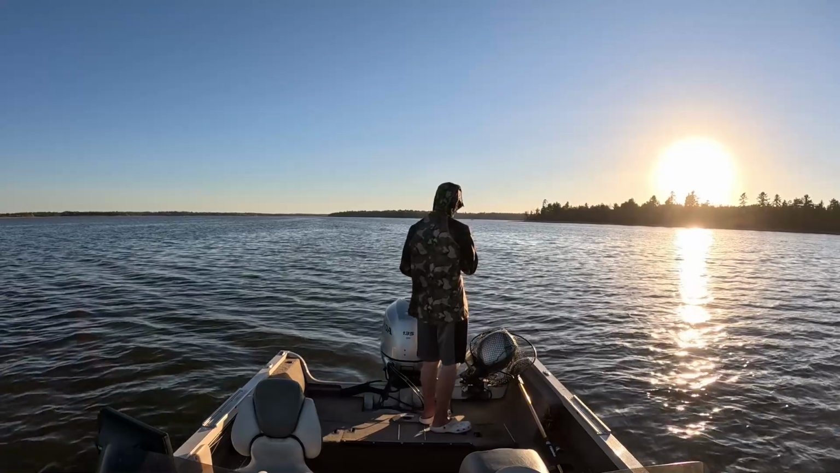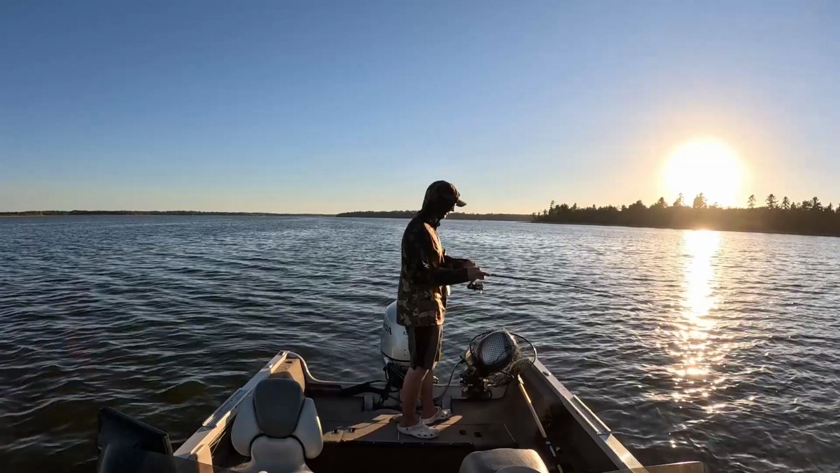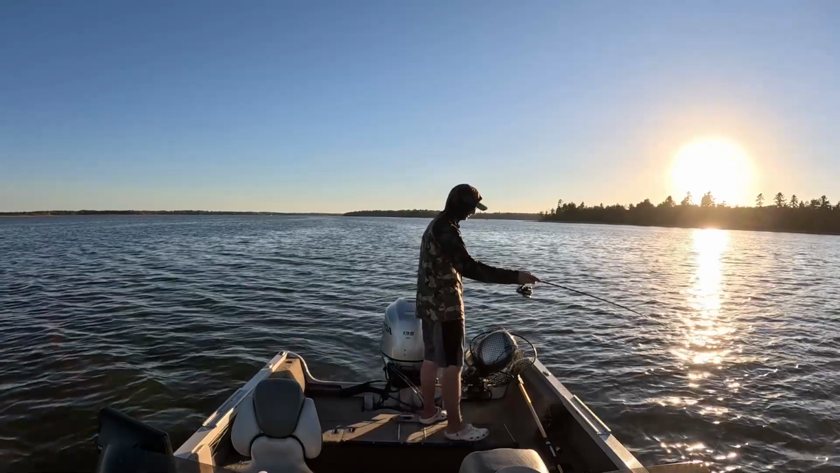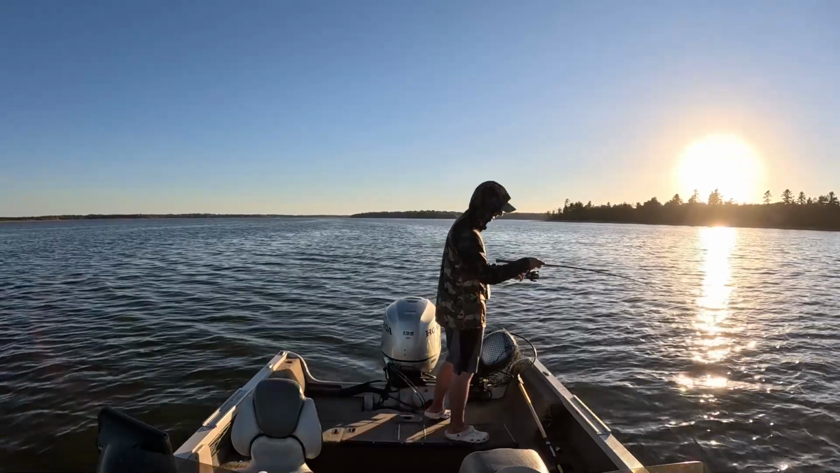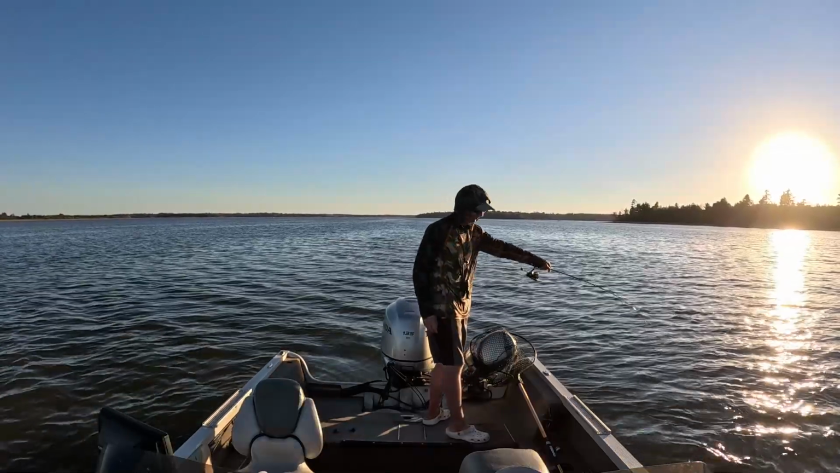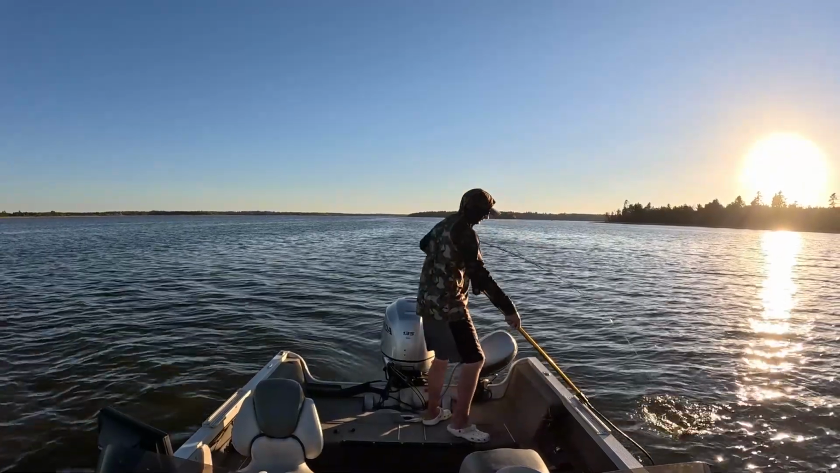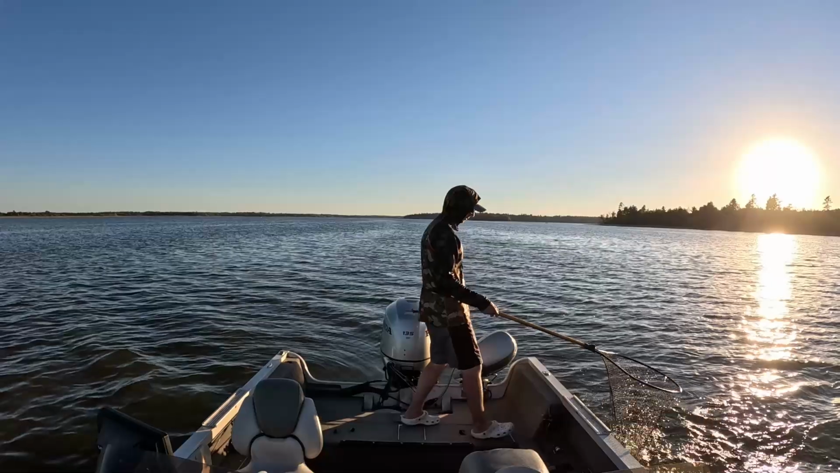Oh, right there, right by the boat. Oh, cow. What are we gonna have? What's the flavor of the day? He came unglued on it right by the boat. That was cool. Scoop him up here.